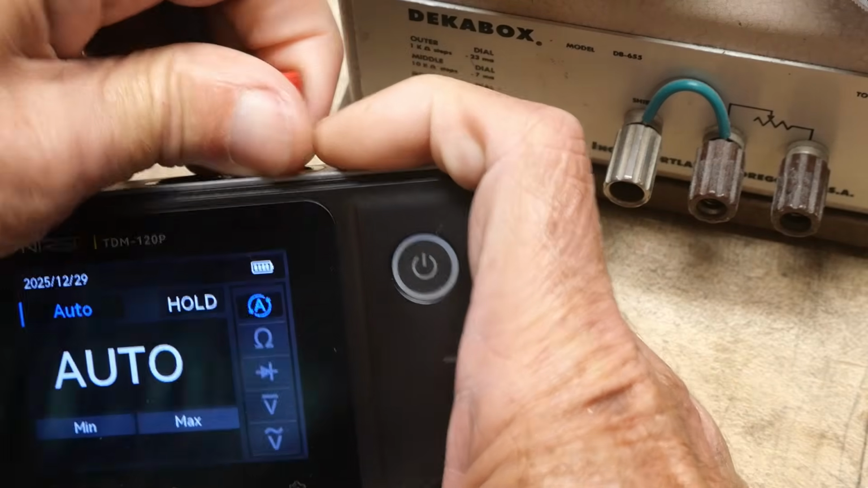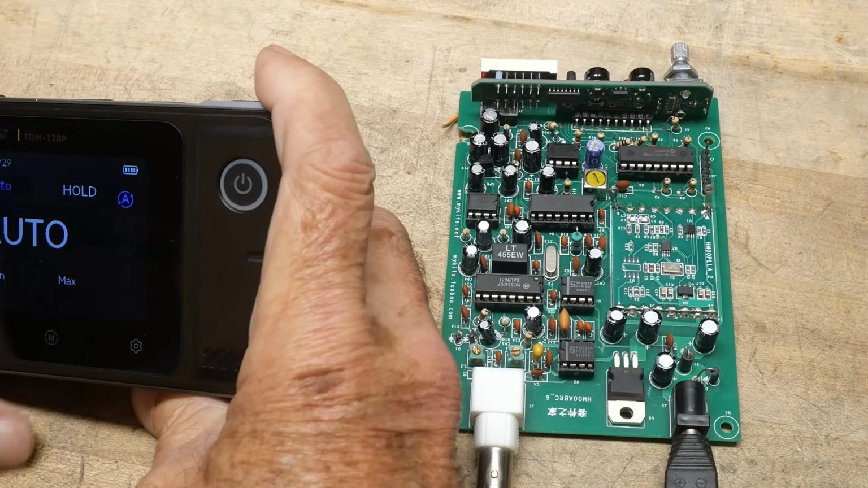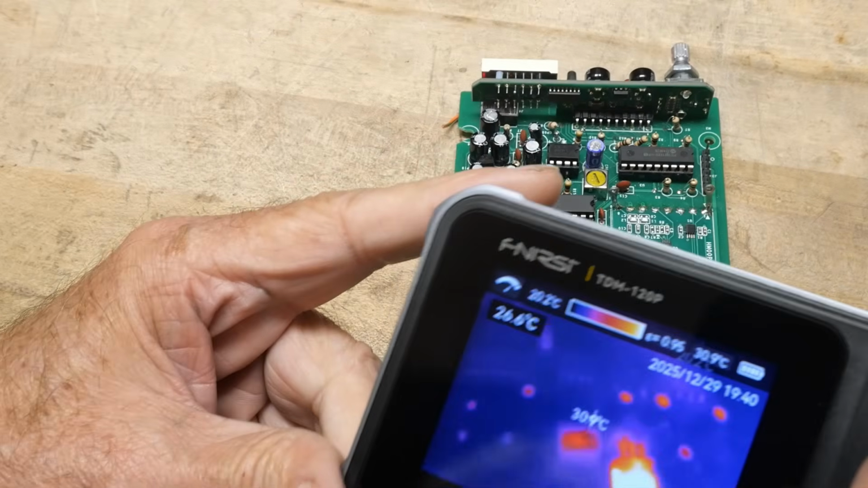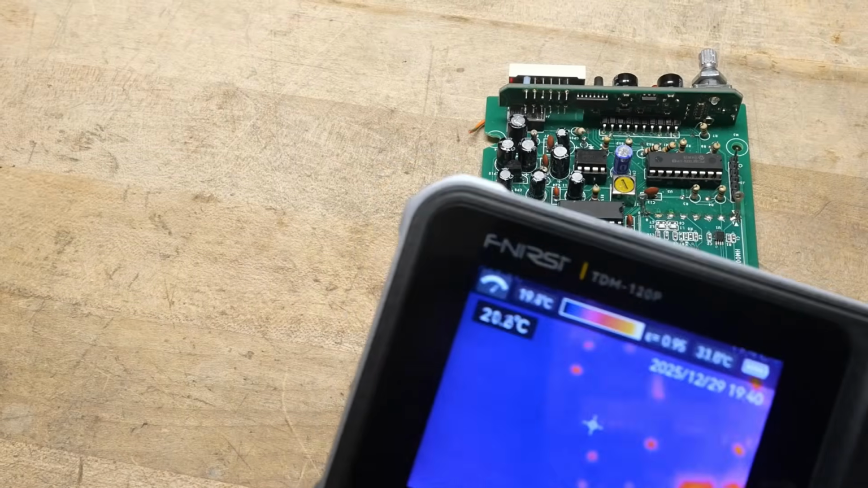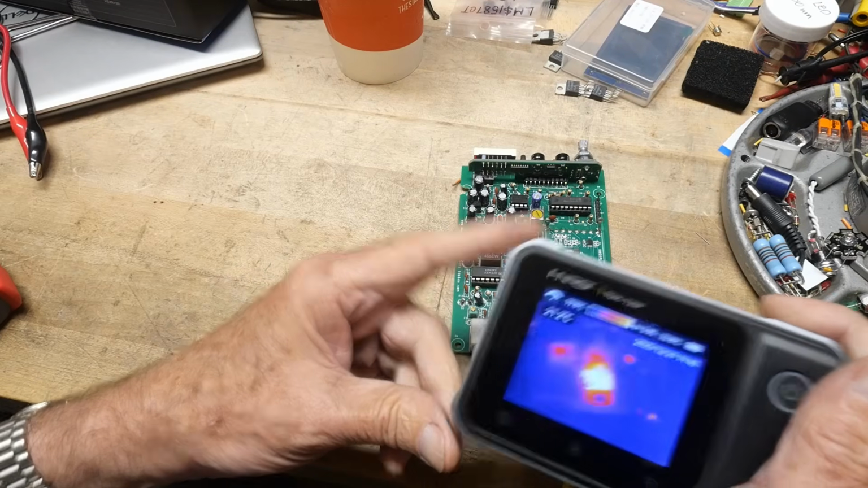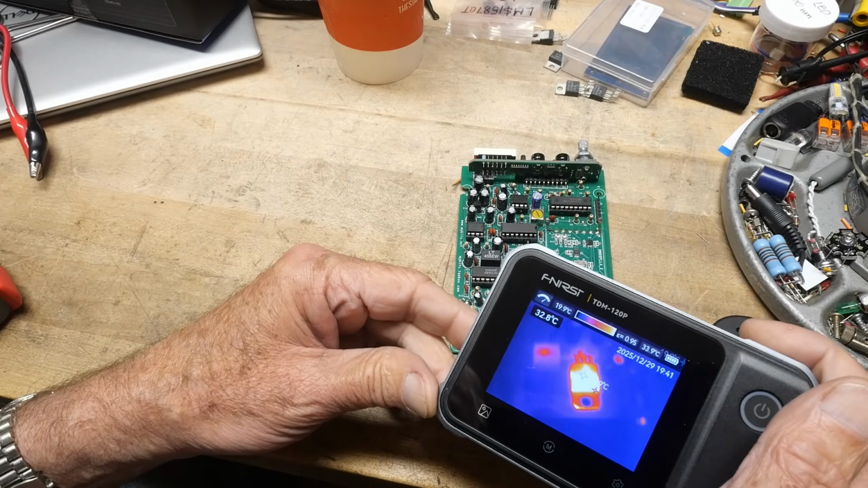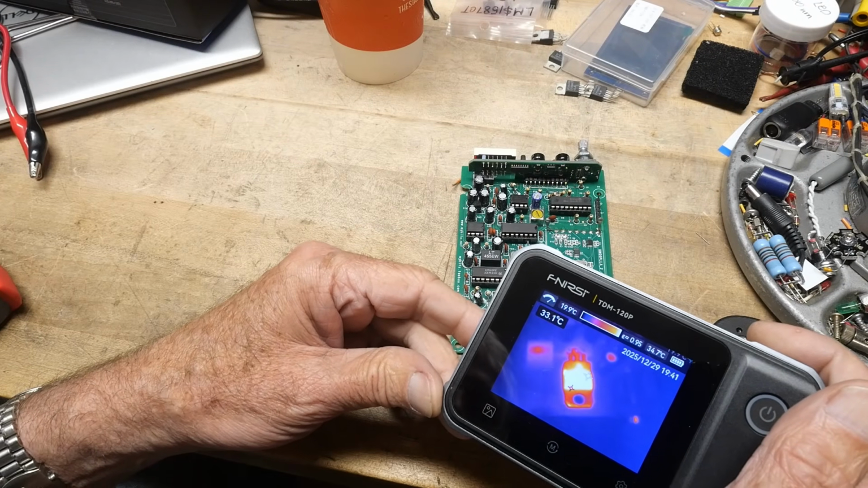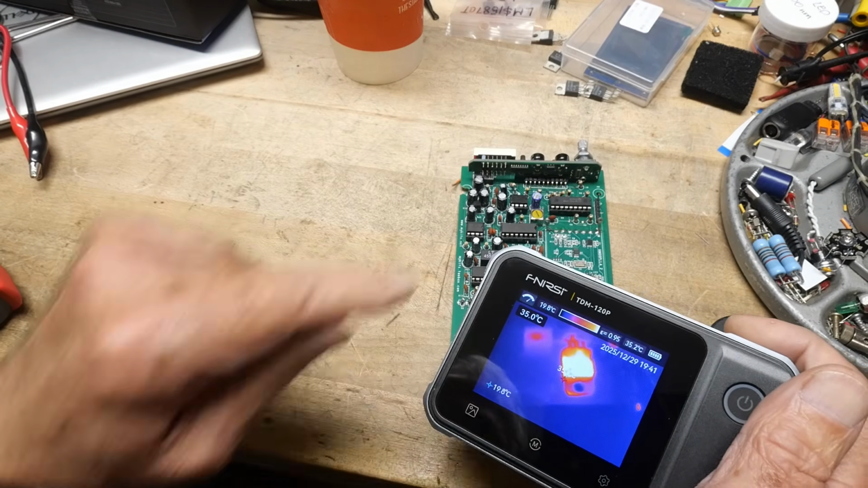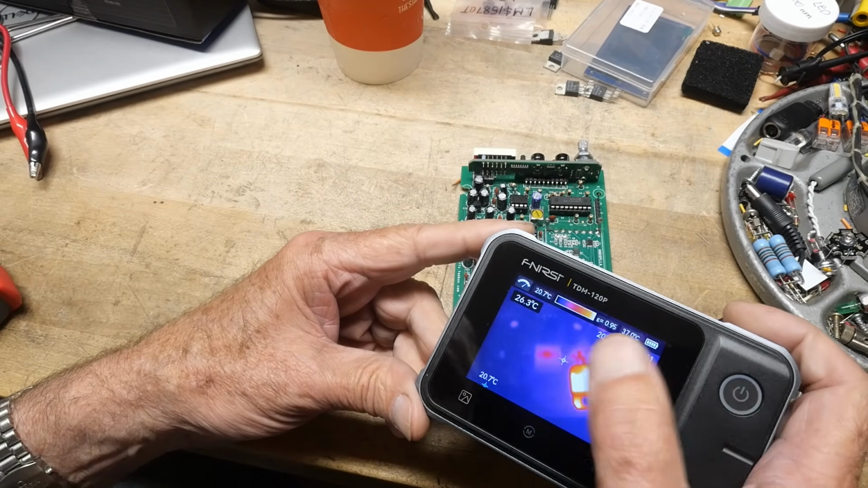All right, so let's test out the camera. We'll go into camera mode here. Let me zoom out. There we go. So I'm using this board, and it has a 3-volt regulator on it. The 3-volt regulator is getting toasty. It's getting 33C. There's a marker that finds the hottest spot and then displays it.